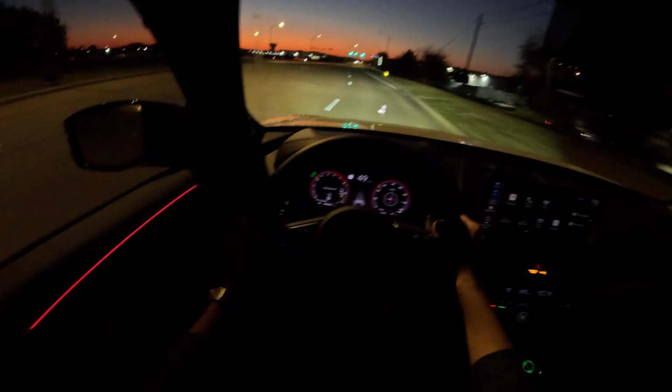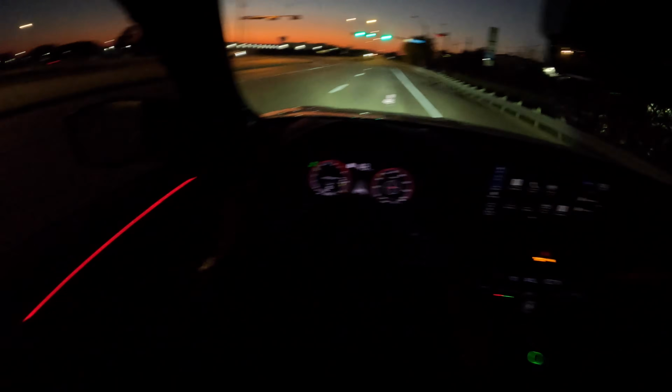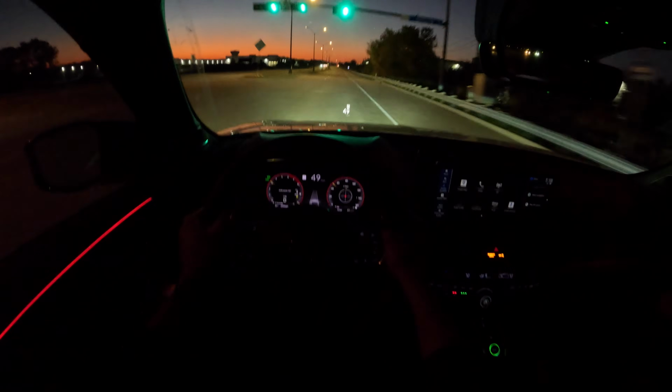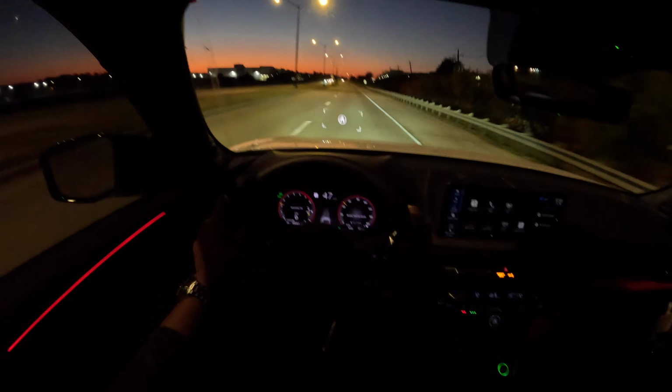I mean, it's just crazy how different the MDX Type S drives than the regular MDX. Like the throttle response, how nimble it feels, all of that. It's just such an awesome car. I just love this car. It's one of the ultimate daily driving SUVs.